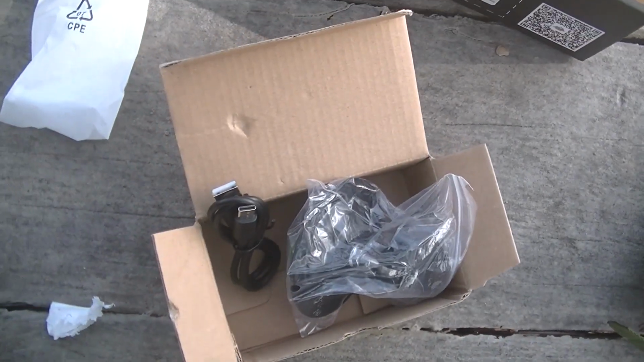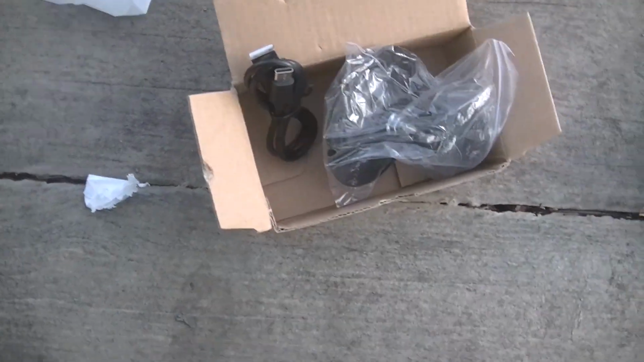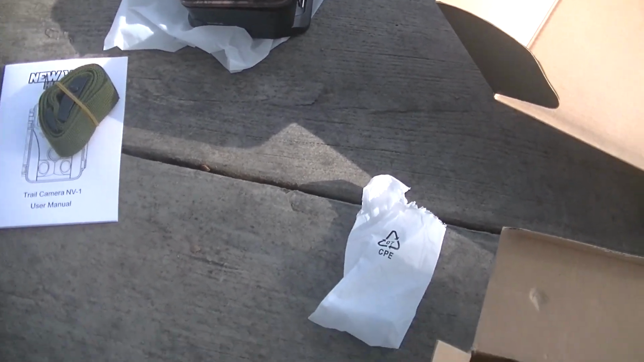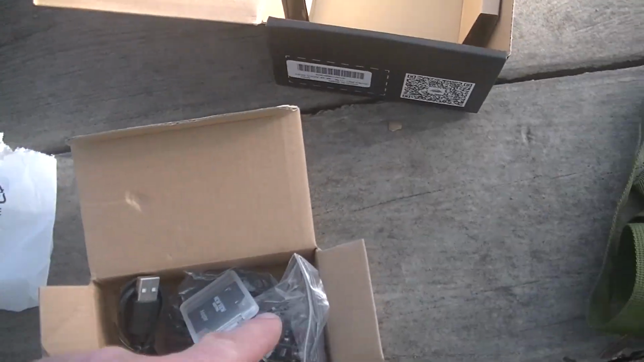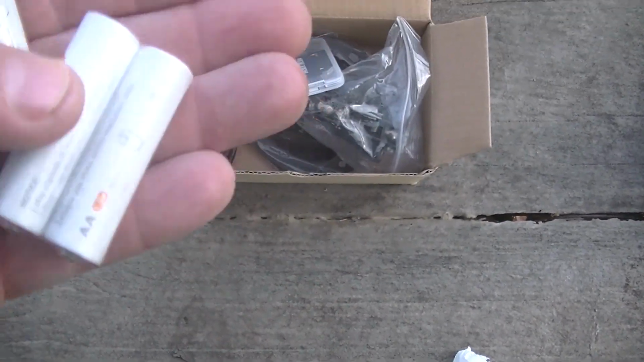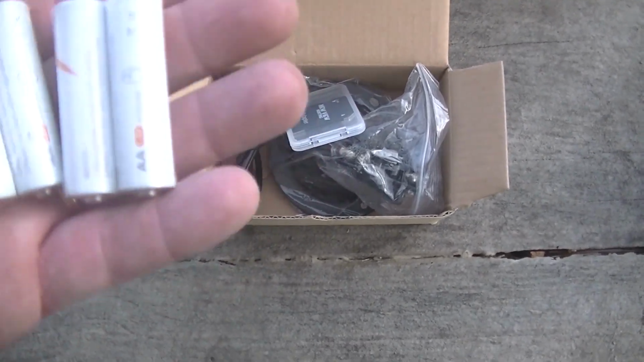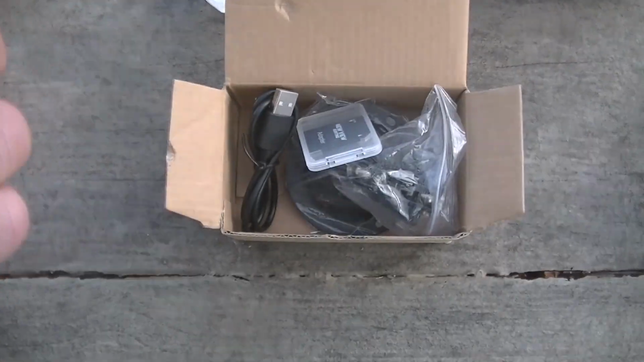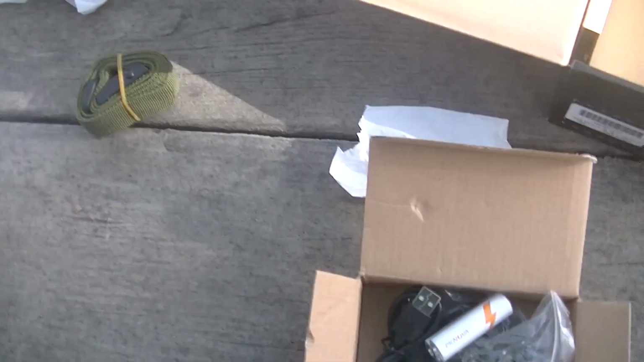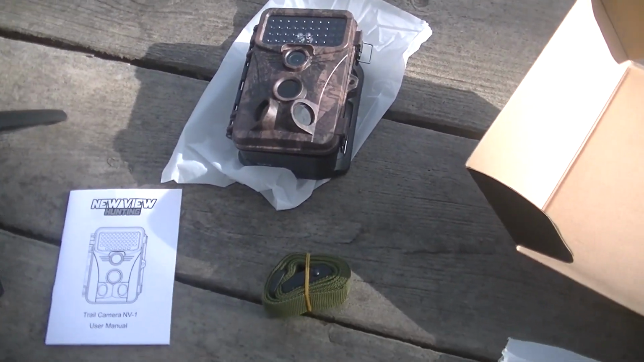So, guys, from my opinion, from the initial reviews I've seen of these things, they are pretty decent cameras. Obviously, most of them do come with a strap. A lot of them do come with a mounting device, but I don't know if I've ever ordered any camera, cell camera or regular camera, that has come with the batteries and an SD card with it. And like I said, these are $60 cameras.